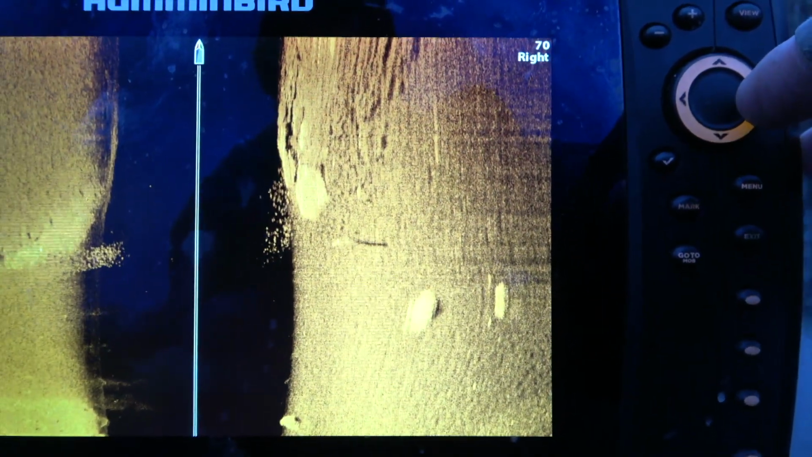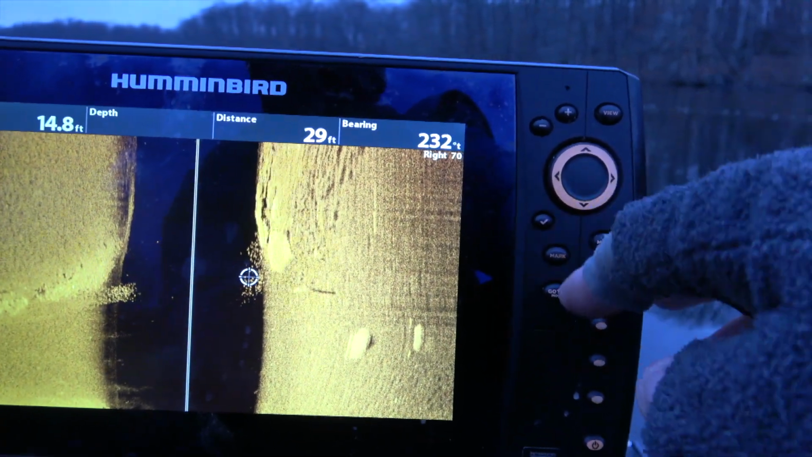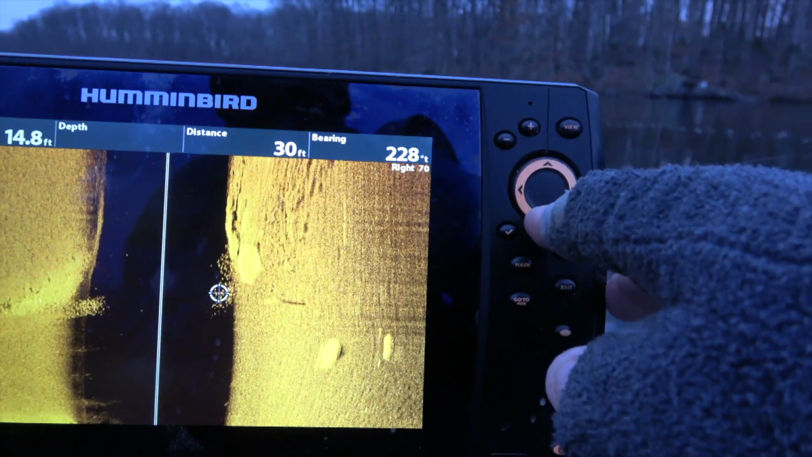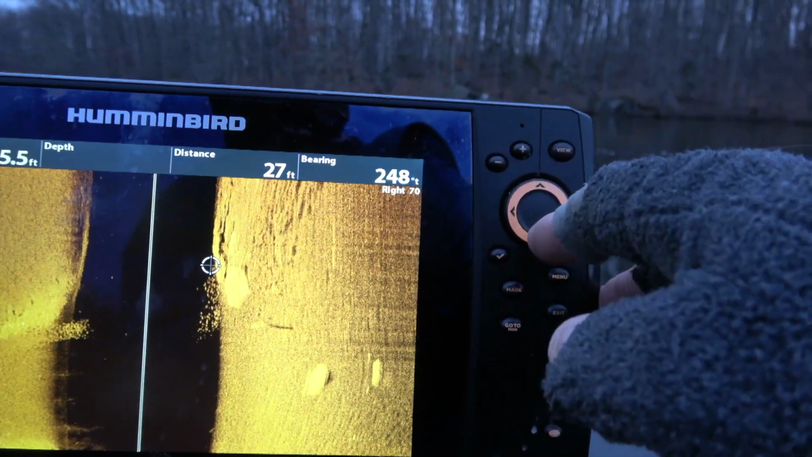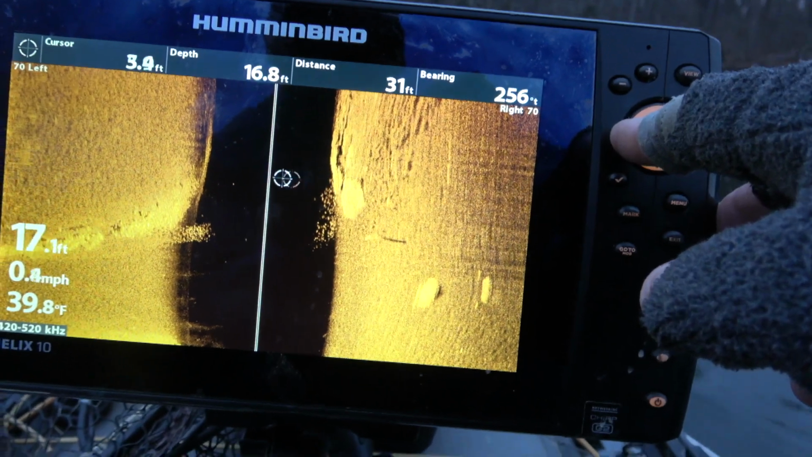That's worth marking. So I just pan over and I'll mark it in a couple places. Mark. Mark. Go over this other side.